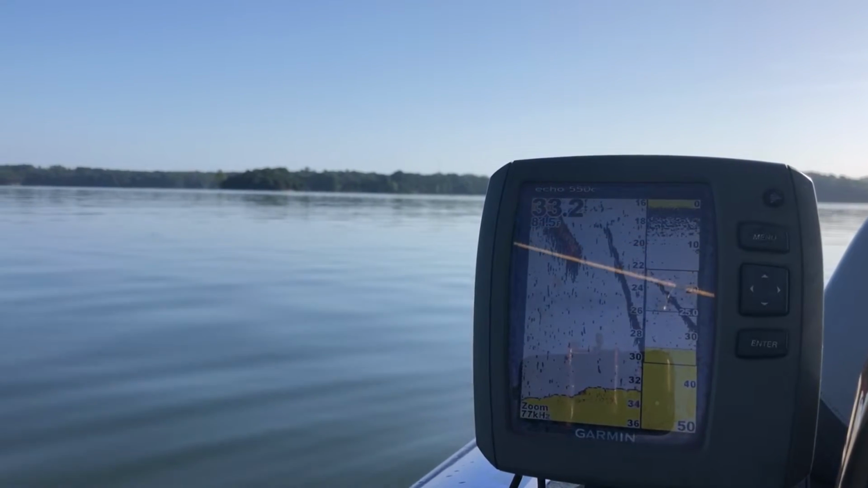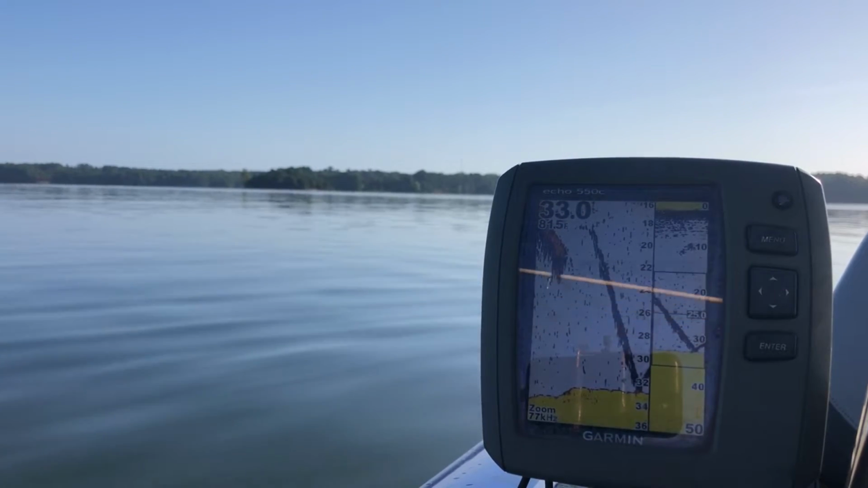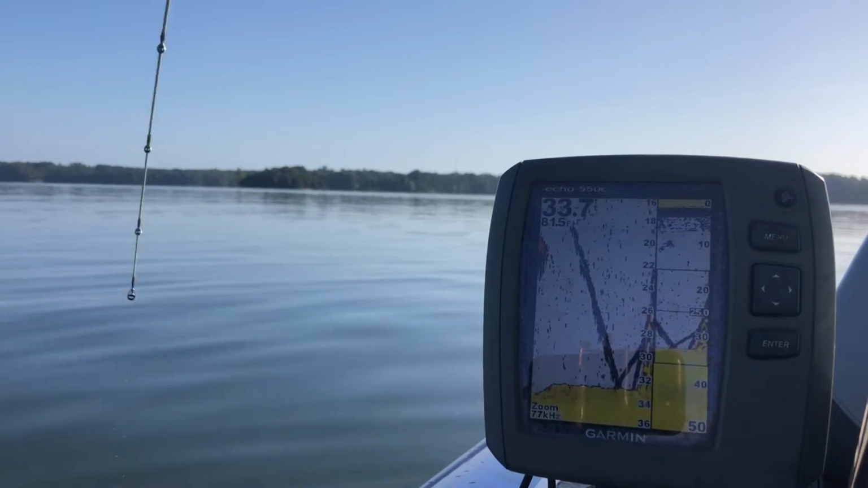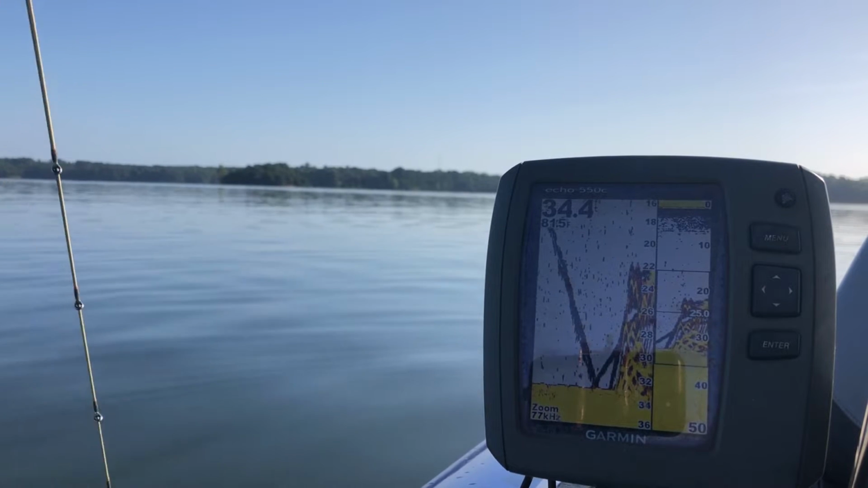You see my line going down. That's my jig going down. Okay, now it's on the bottom, and we're going to start reeling it. You see a little stirring up. See that fish stirring up off the bottom? See that? Got him. See it stir up? That's what I'm talking about. See him now? Look at him now.